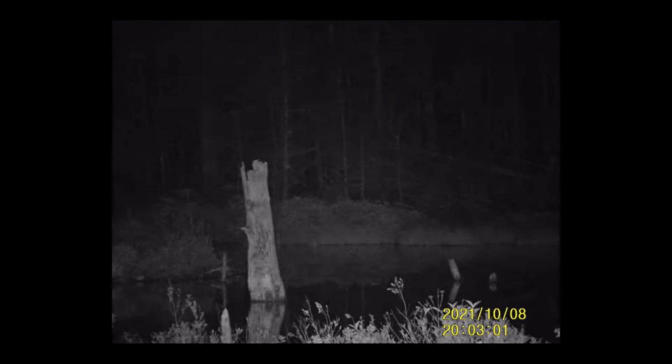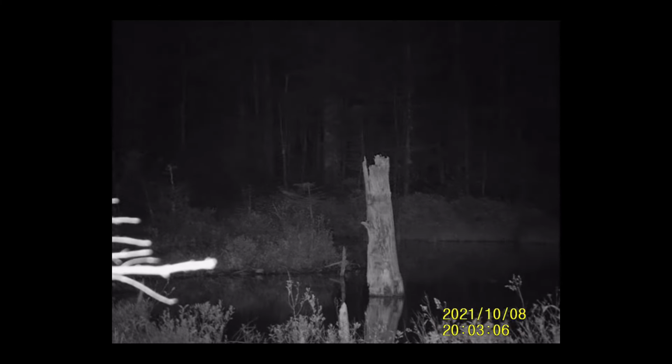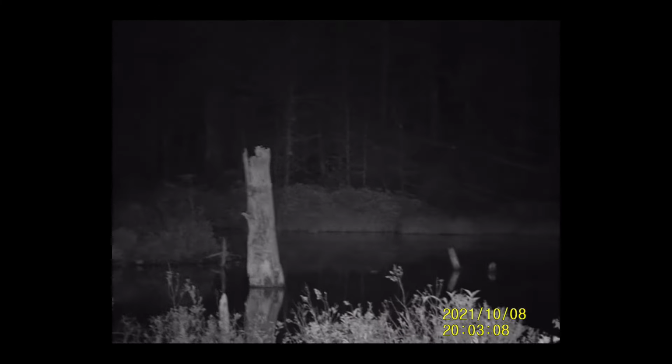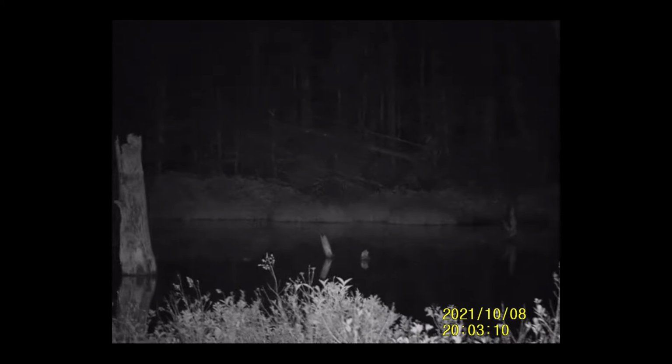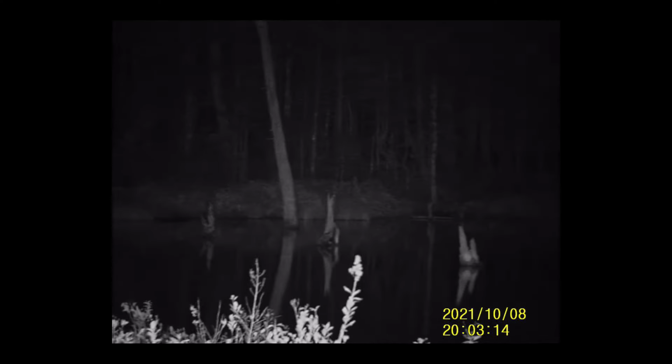Now, keep in mind the recording quality and what I was able to see through the viewfinder does differ just a little bit. I feel as though I was actually able to see better live looking through the monocular than I am here in the video footage. And the video footage is pretty sound. So here at this pond, getting nice reflections, good overall detail, a nice clear picture.